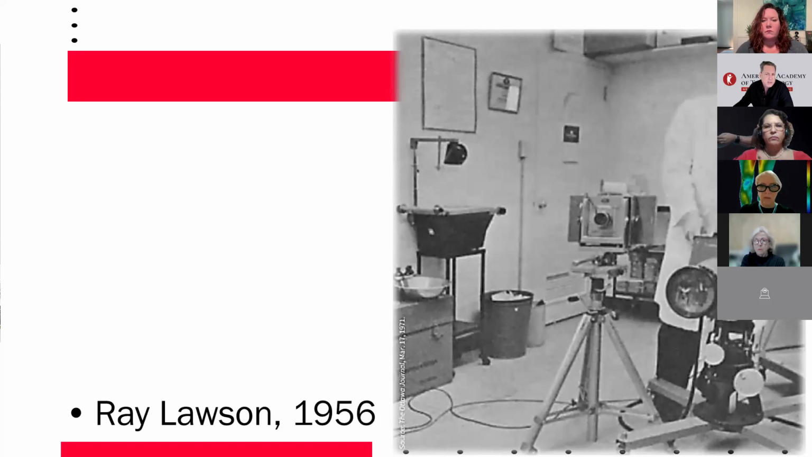He was the first to make thermal observations of human metabolism, and Lawson discovered that breast tumors generate heat, with malignant nodules being 1.75 to 3.5 degrees hotter than surrounding tissue.